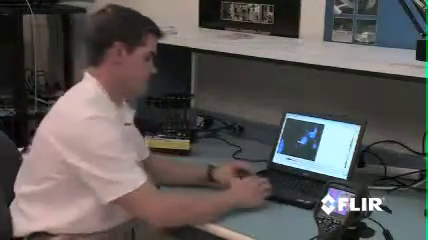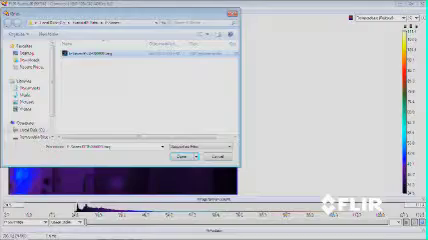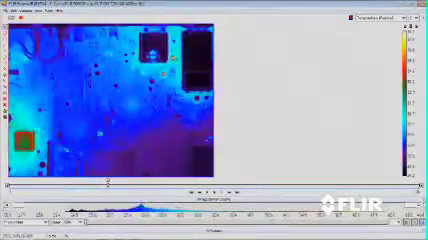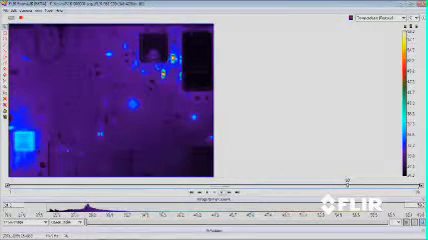Now that we've recorded some data, let's go ahead and open up the movie file and do some analysis on the imagery. We do this by going to File, Open, and there we see our E-Series printed circuit board movie we recorded. Let's open that up. It immediately starts playing back. We can play forwards, fast forward, backwards, or fast backwards, or we can even jump to the beginning or end of the movie.